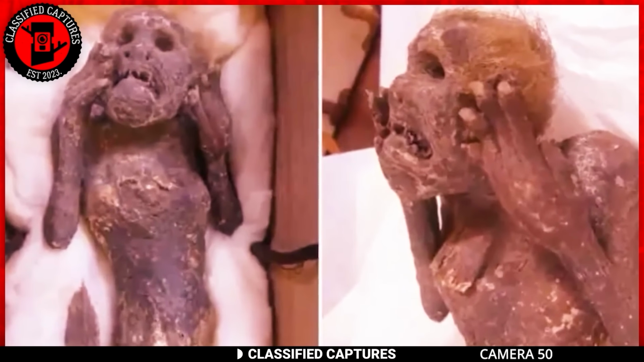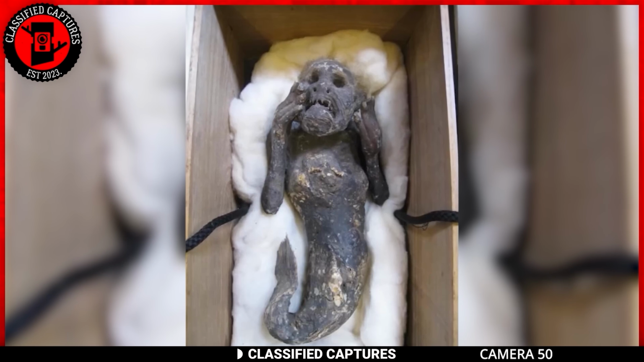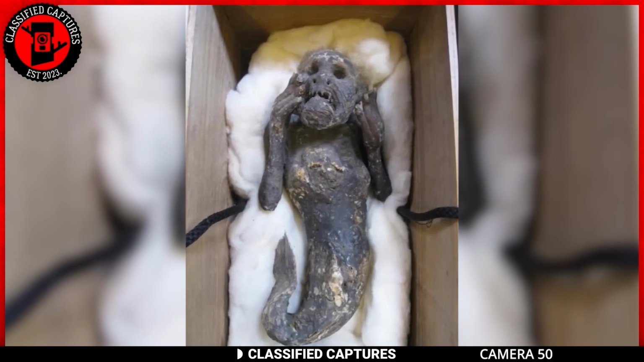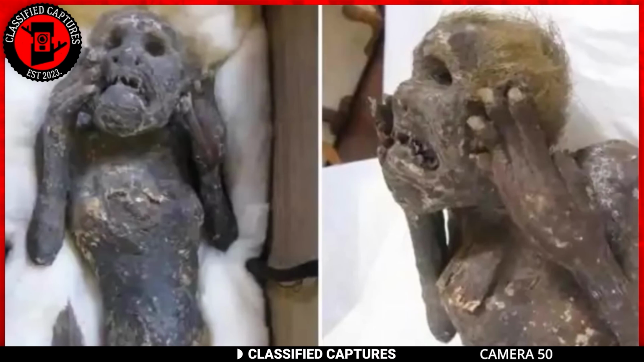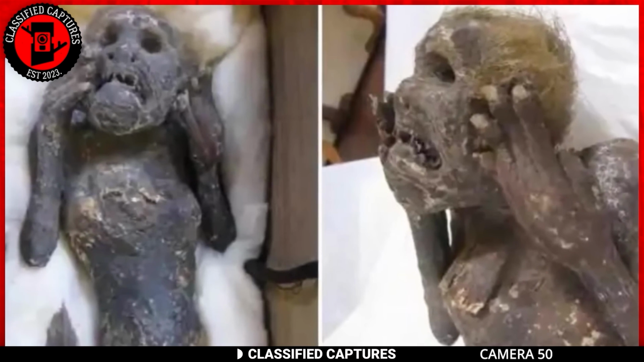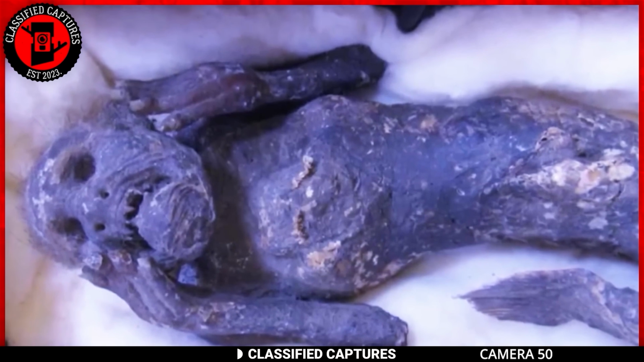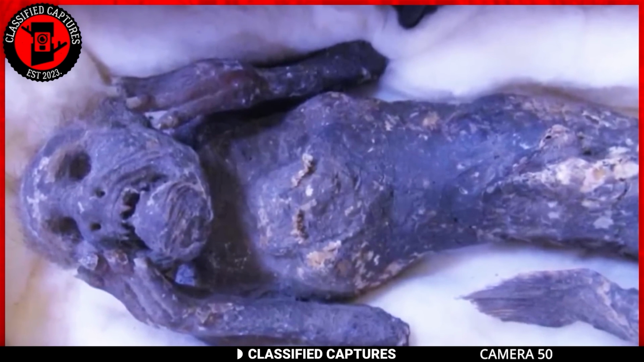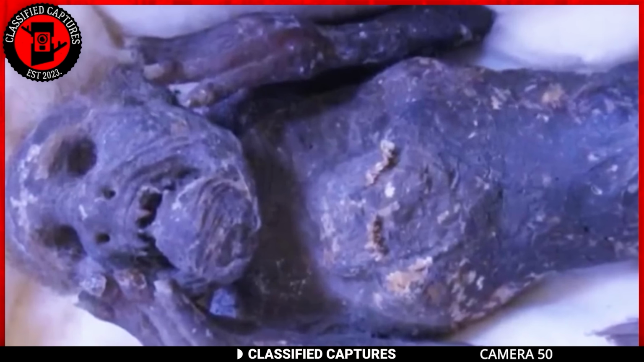There are theories that before the human race, there were beings that roamed the earth, some half human and half animal. These beings were later worshipped as gods on earth. So when scientists discovered this mummy locked in a box in a Japanese temple, they were curious to find out what this creature could be. Obviously, they could see that the creature was half human and half fish. But how?